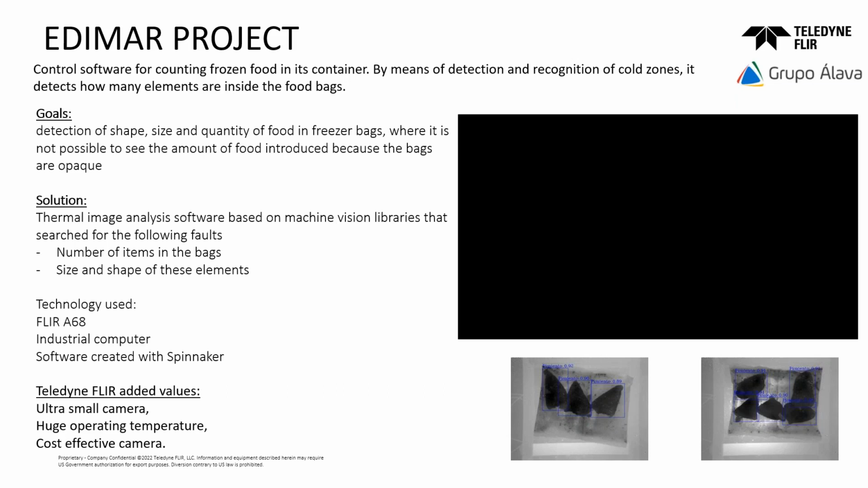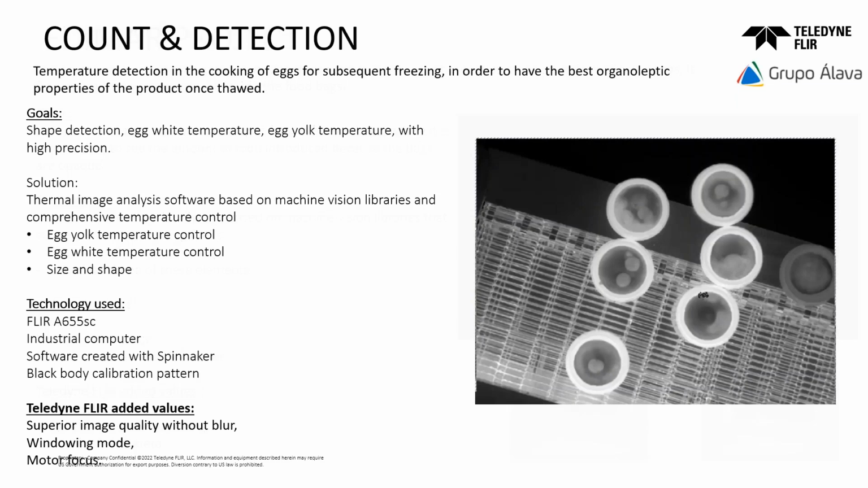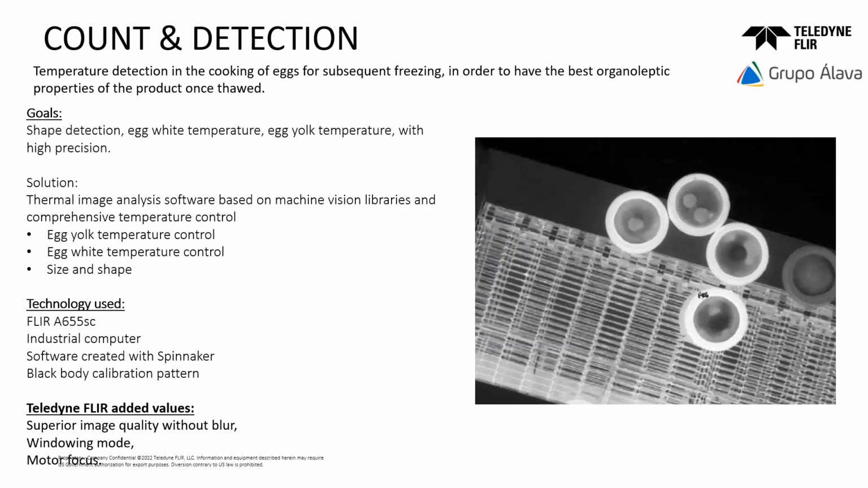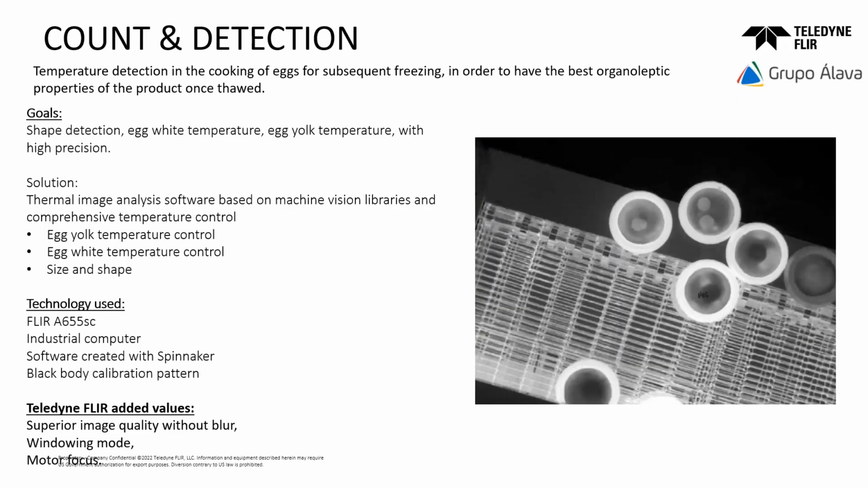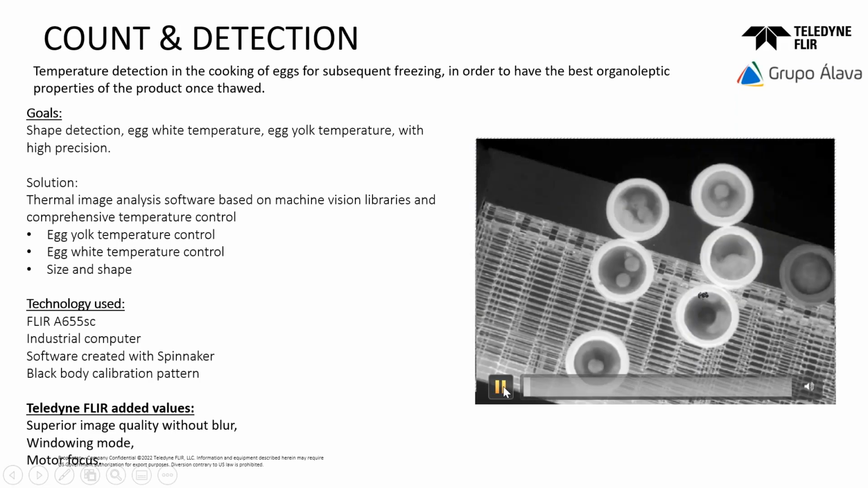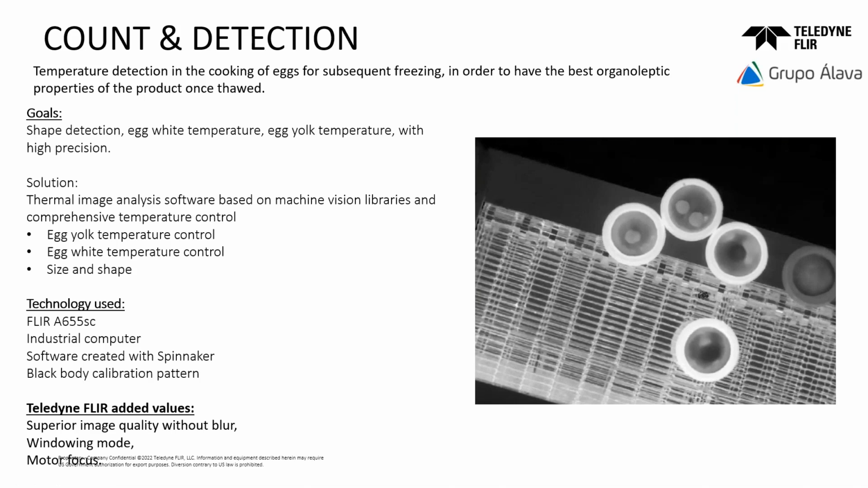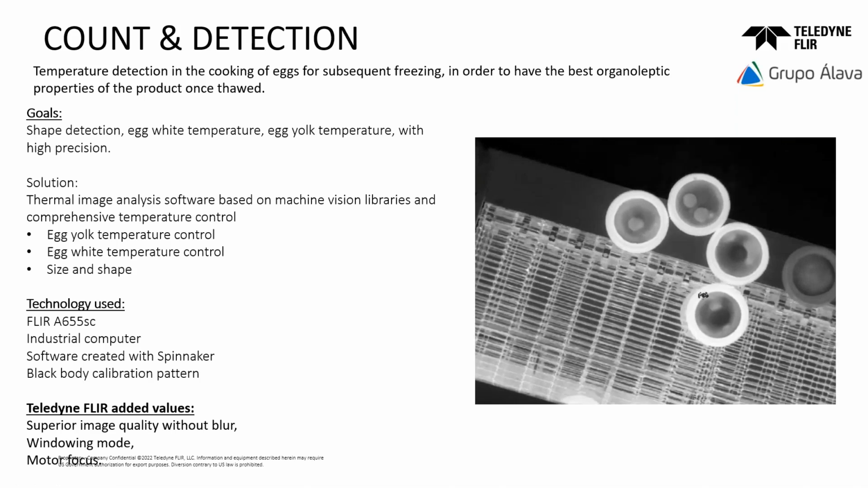And the last one, but not the least, please, Antoine. Well, in this case, the egg detection is another technique that we talk about. I can't tell you much about the customer, but I can tell you that this proof of concept was for one of the large fast food companies.